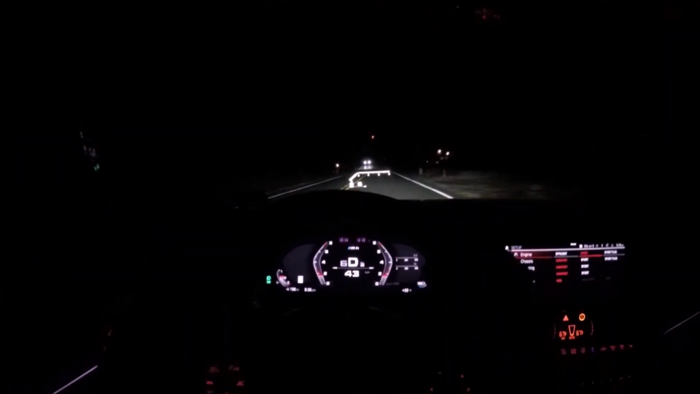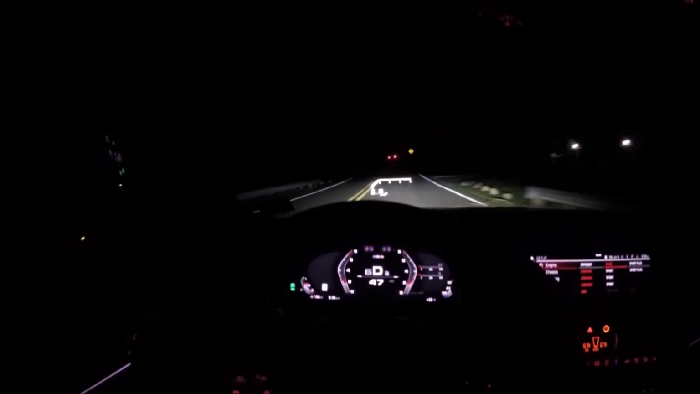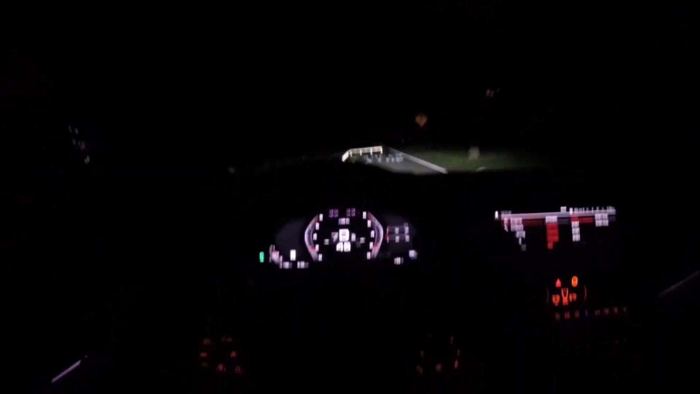Now, if we want cracks and burbles, we have to be in Sport Plus. So driving in sport mode gives you more engine sound and enhanced throttle response. But if you want the cracks and burbles, you have to do it in Sport Plus.